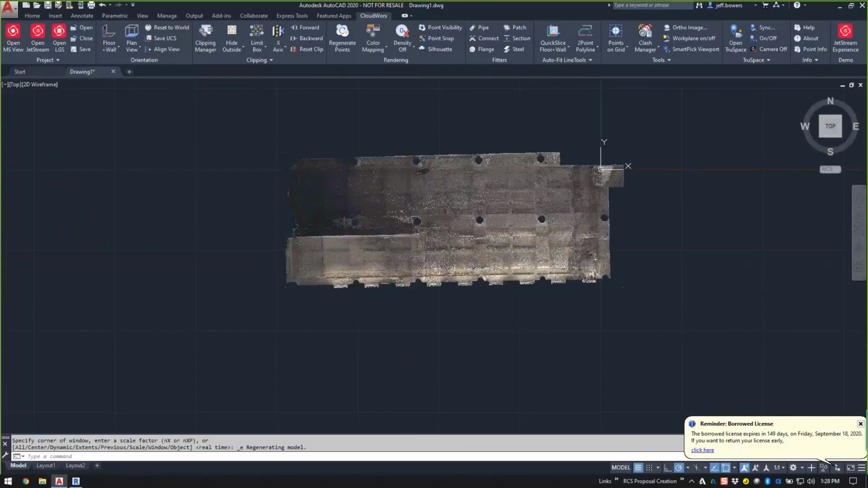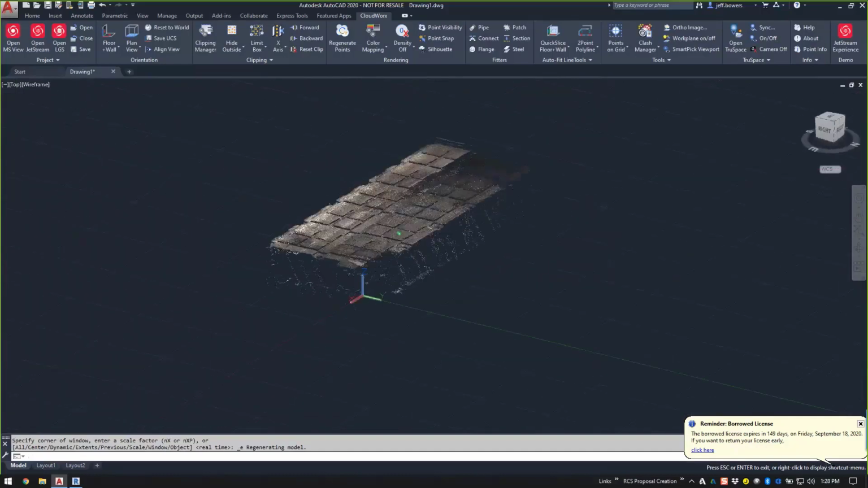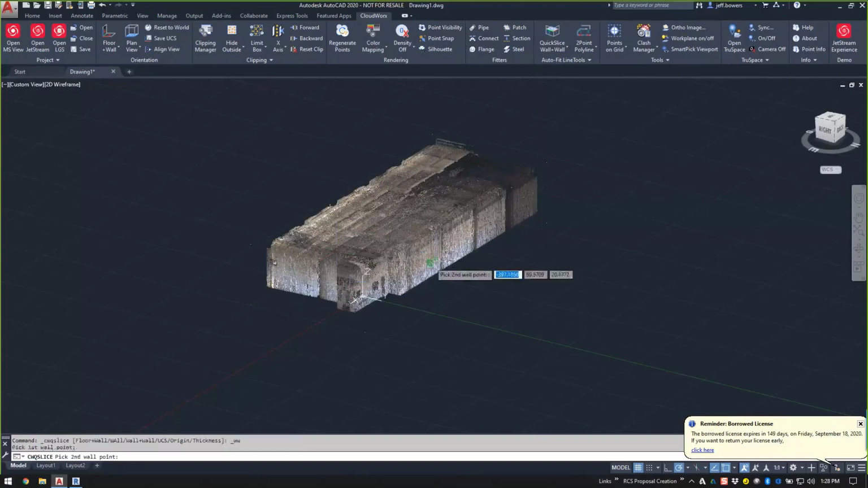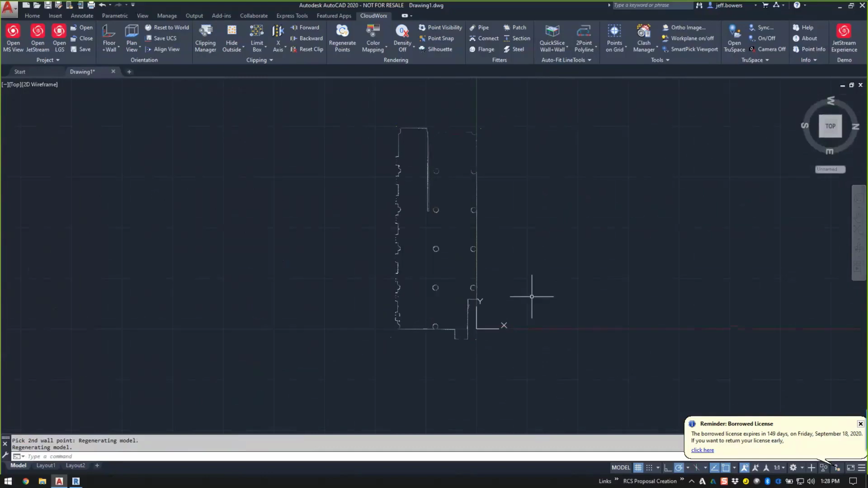Well, if I just simply want to do a quick 2D drawing, that's pretty simple. What I'm going to do here is come up to my wall slices. I'm going to say, you know what? Let's do a quick slice on the wall here and that wall. There's my 2D slice of that room, that space, okay?